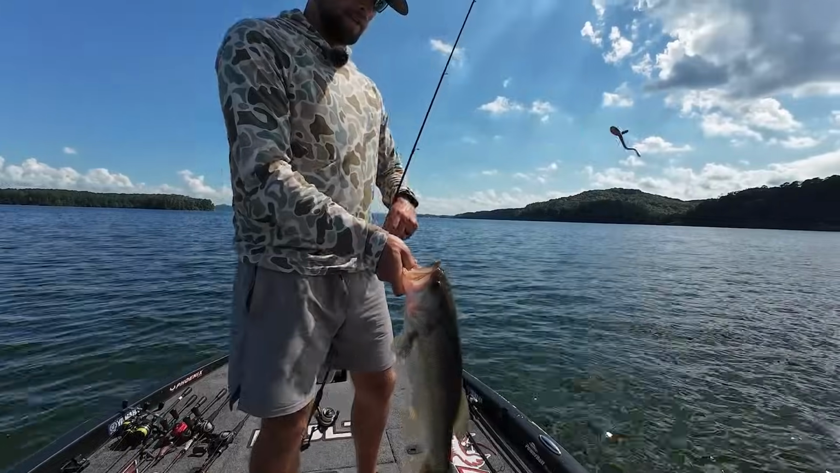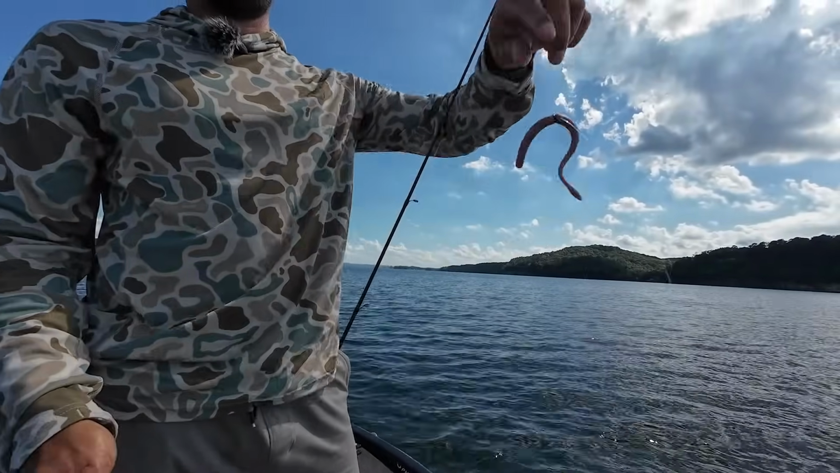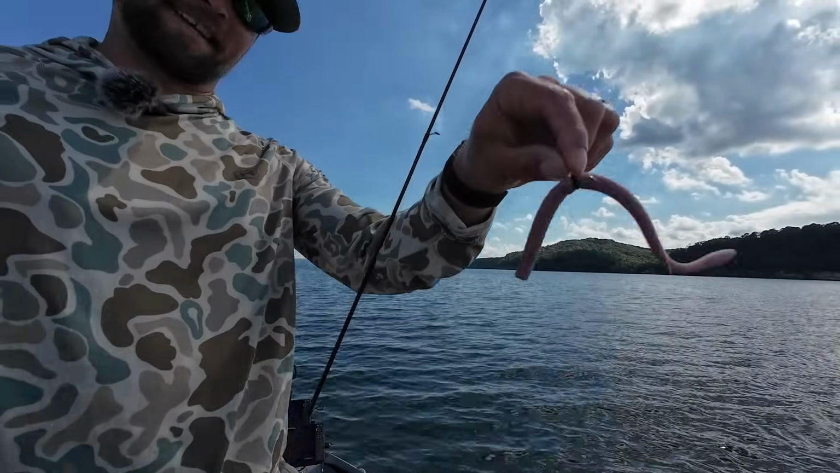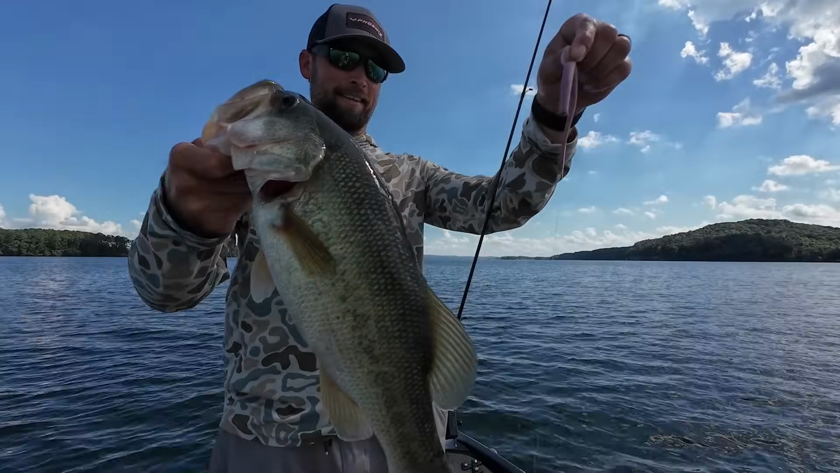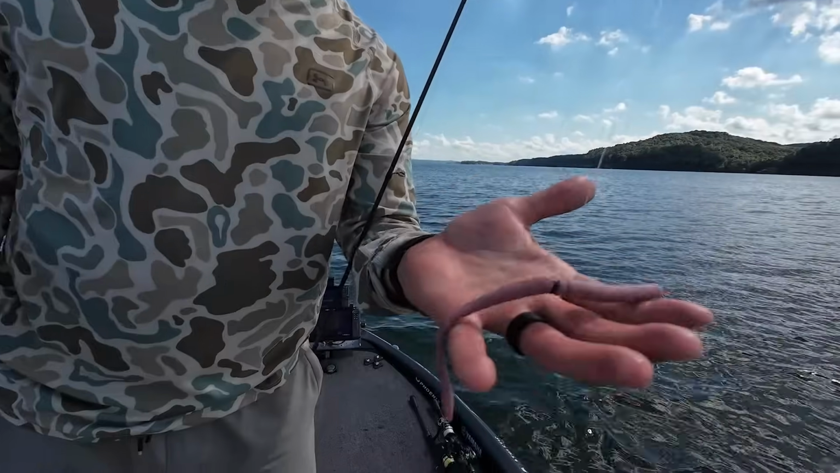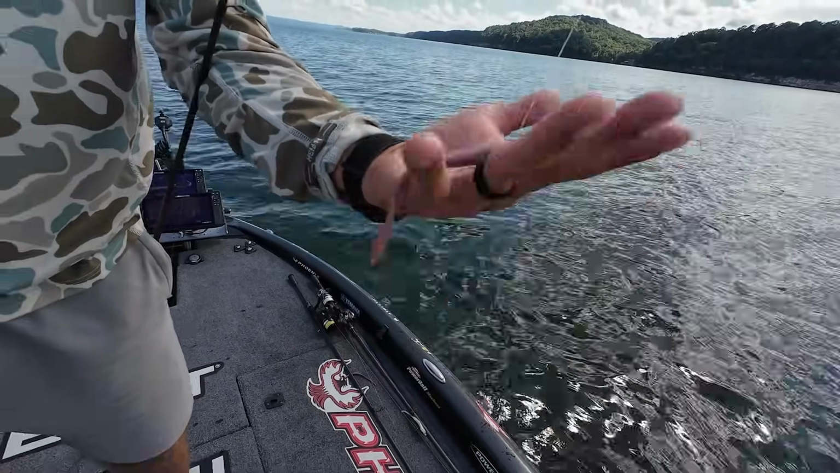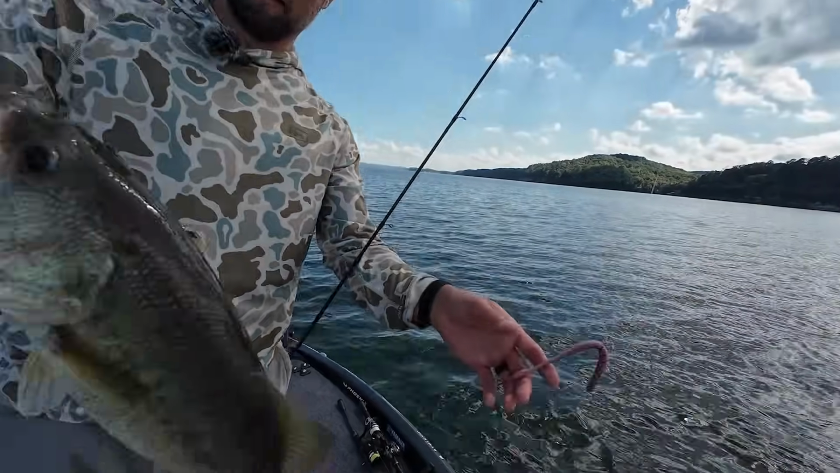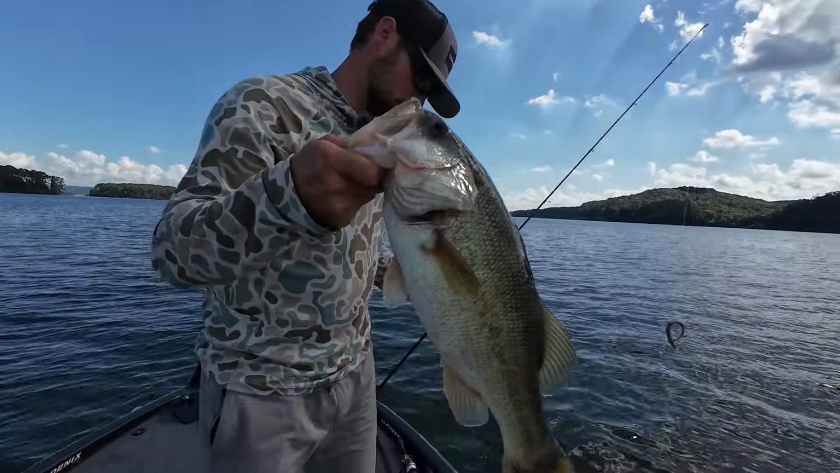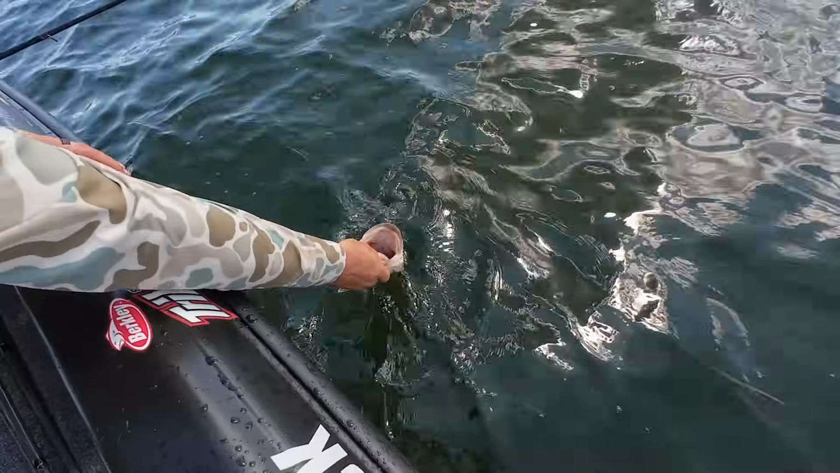Well, if you guys watched our bridge video, you know what worm we're throwing. And they're eating this thing like crazy out here. Such a good color. It is a color that I could almost say there's no other color I've ever seen like it. It's a very, very unique color. Catching great largemouth, spots, all kinds of stuff out here on Lake Guntersville with it.